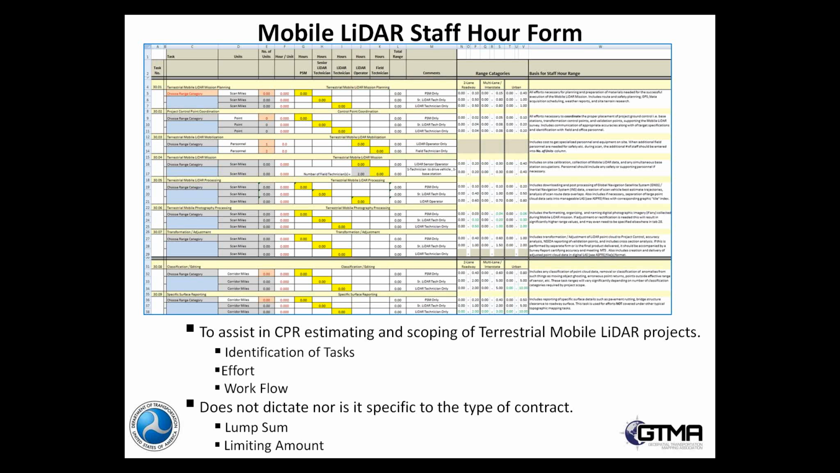Pre-qualified consultants that do work for the Department of Transportation in Florida will, with very few exceptions, do it based upon a set spreadsheet format for estimating staff hours. And so we needed to come up with an updated tab, which this is a tab for mobile LiDAR.